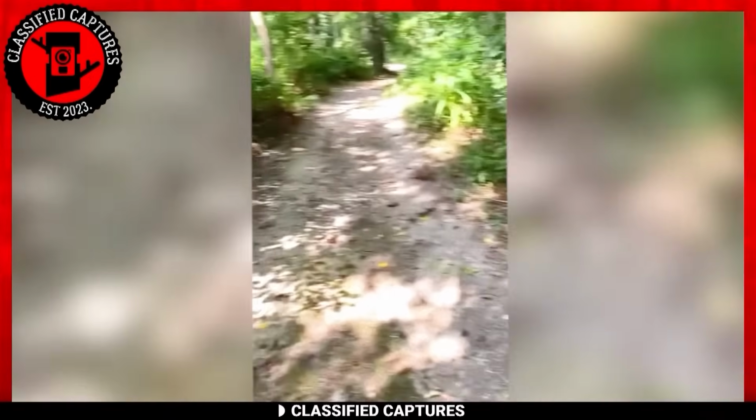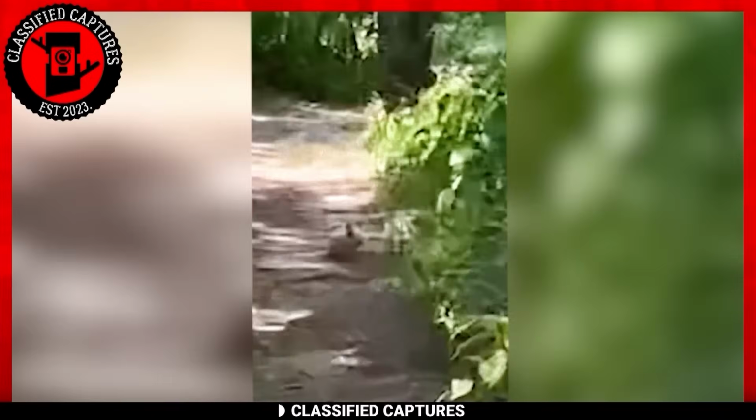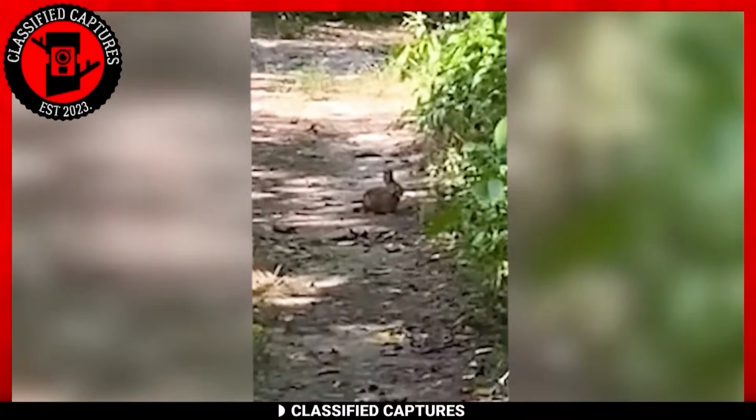As a hiker ventured along his well-trodden path, a desire to capture its enchanting allure urged him to wield his camera, immortalizing each fleeting moment. Let's take a look at what he captures.